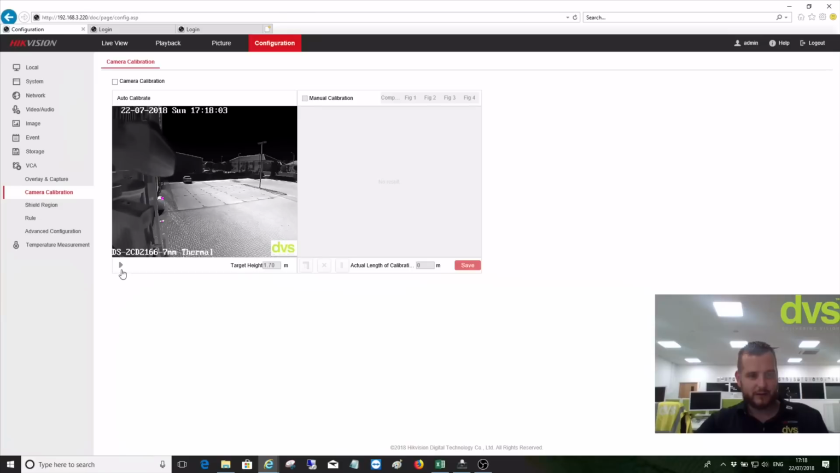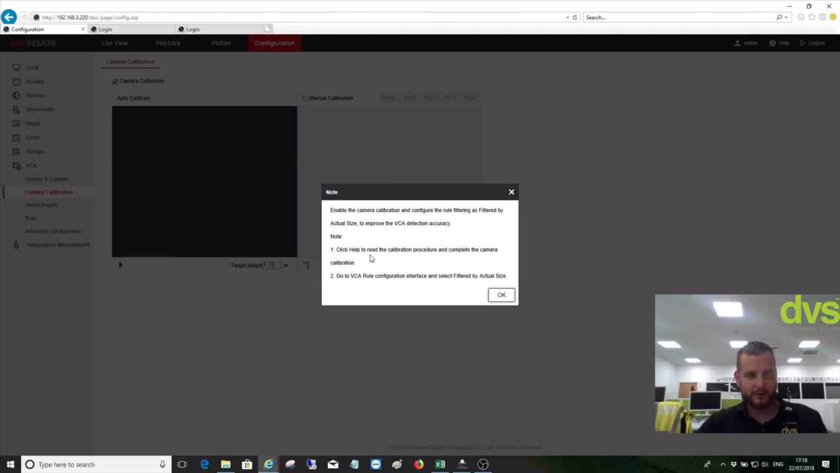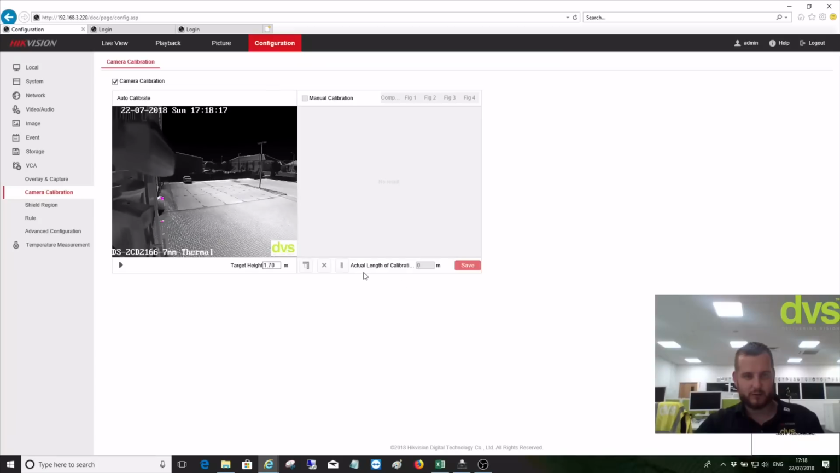It tells you to enable the camera calibration and configure the rule by entering the actual size to improve the VCA detection accuracy. So click OK. So we're going to start to calibrate. Right, I'm going to go and do my little walk.